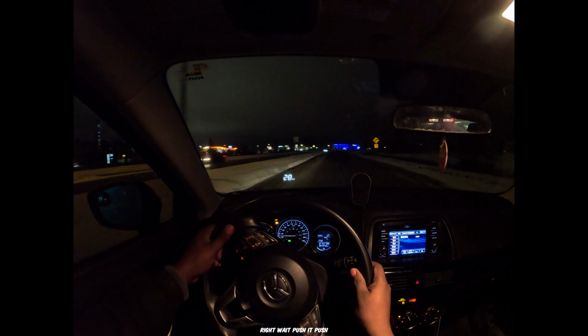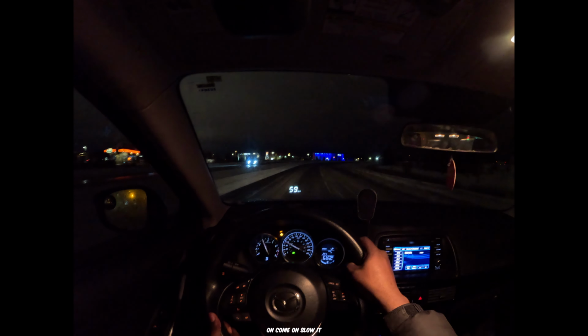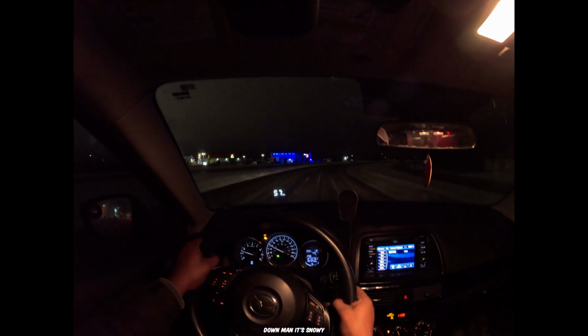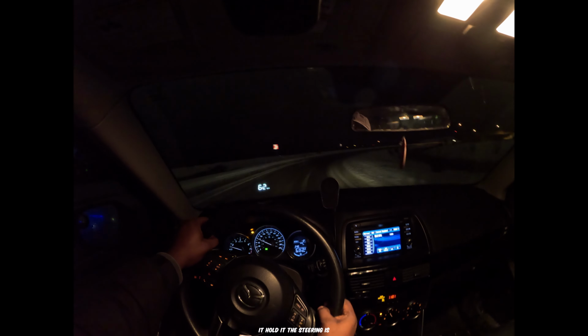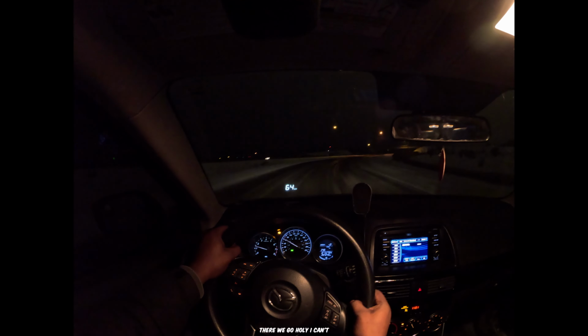Alright, wait. Push it. Come on. Slow it down, man. No way. I'm not trying to slip. This is a front wheel drive car. Before I know it, I'm in a ditch. A big ass ditch. Come on. Hold it. The steering is quite responsive. There we go.